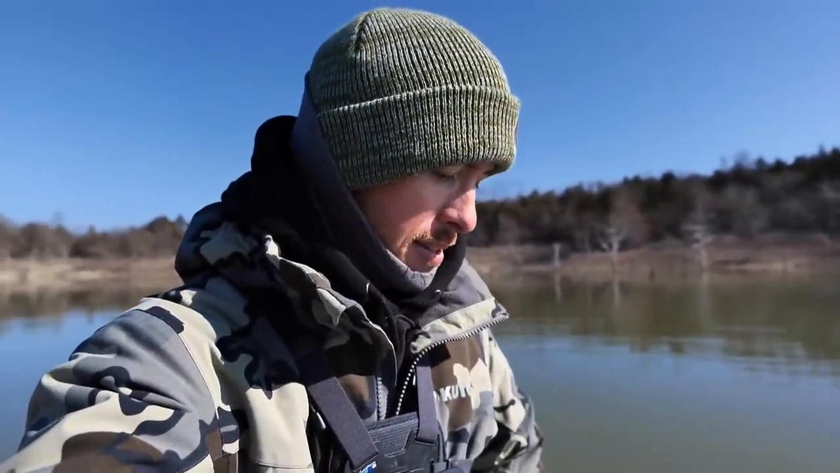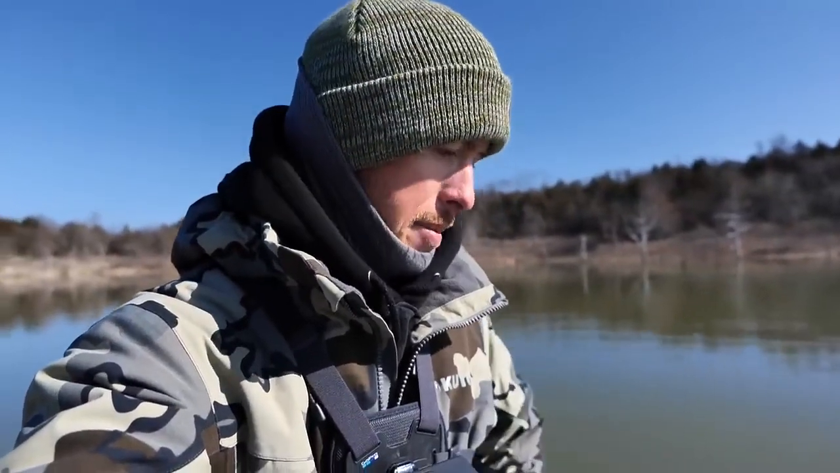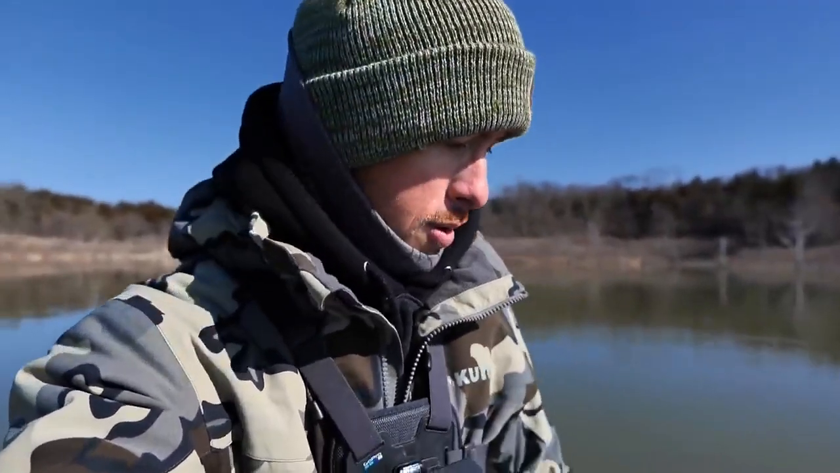So we've only been out here a couple hours, and we've amassed at least a one-man limit now, and we're working on limit number 2. They're just all hammers because we don't even cast unless it is one. Here's what the live wells are looking like.